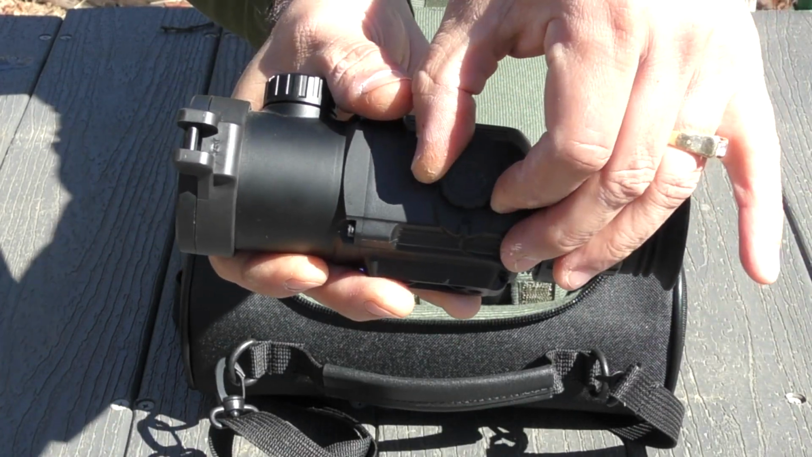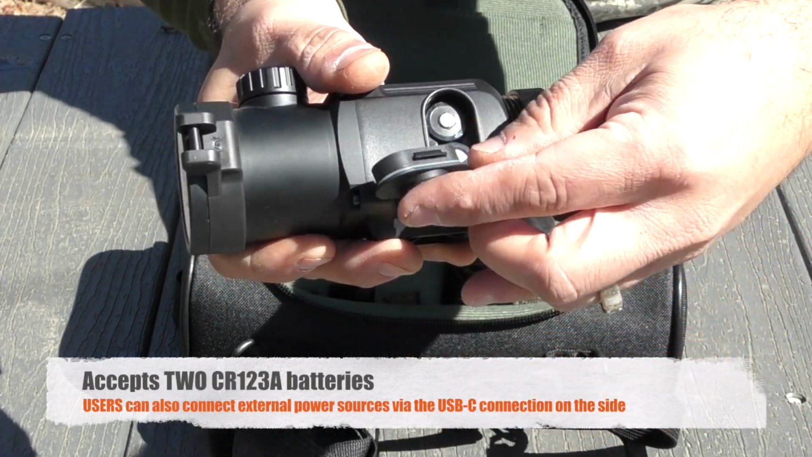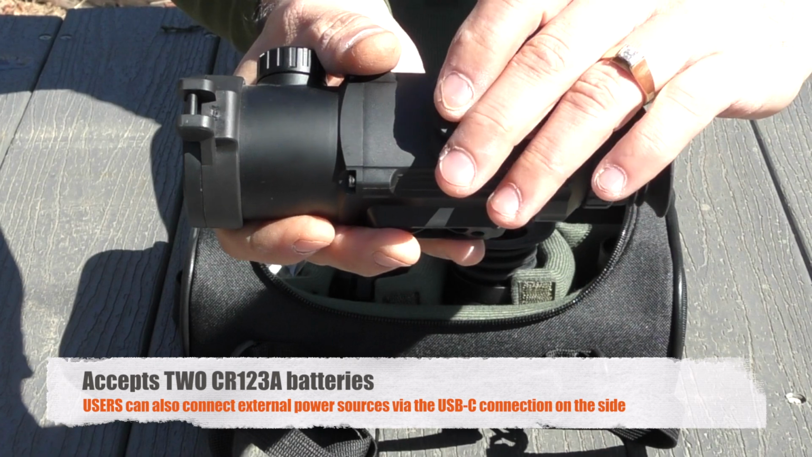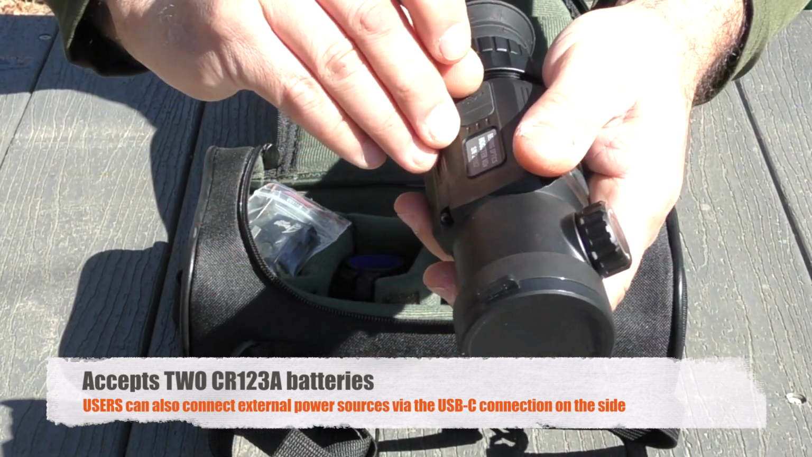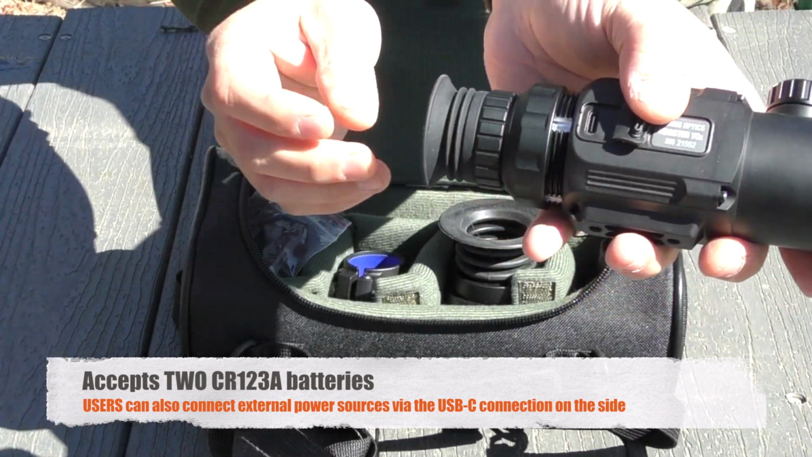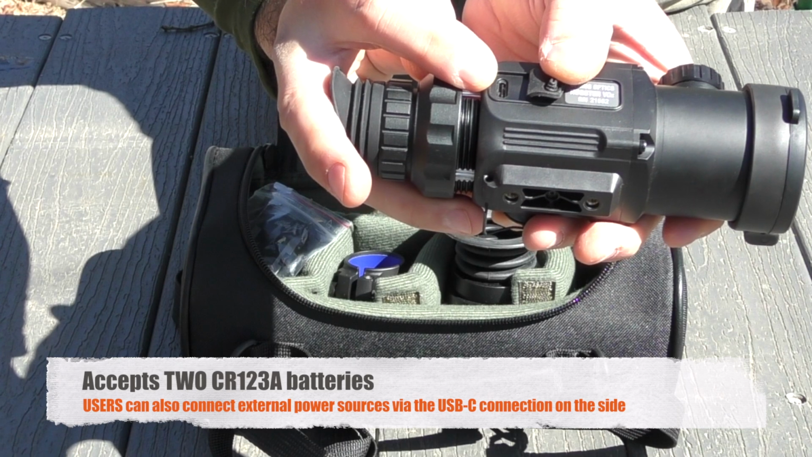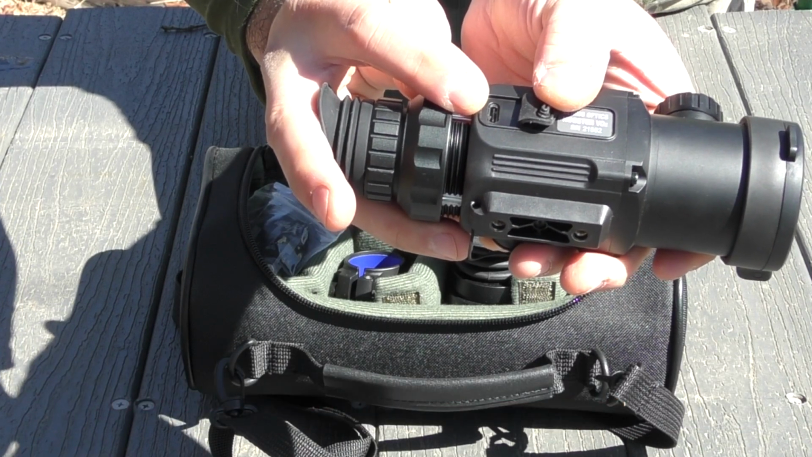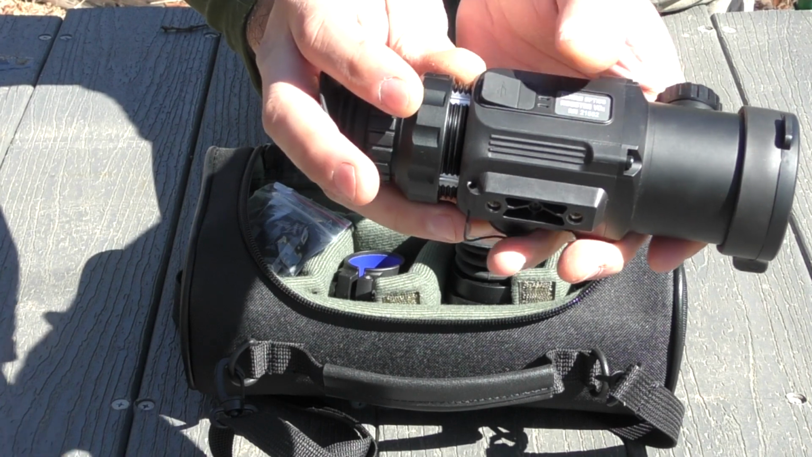Runs on 2 CR123A batteries. And it has a USB-C connection here on the side, which is going to allow you to connect external power or to do video out to a digital video recorder.